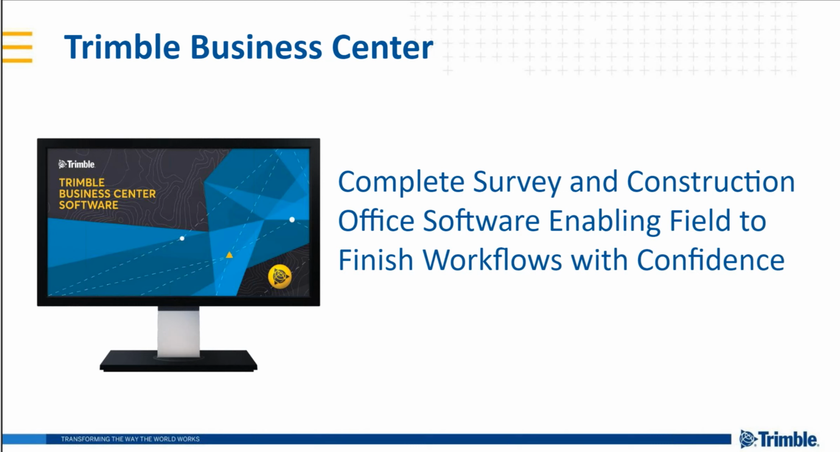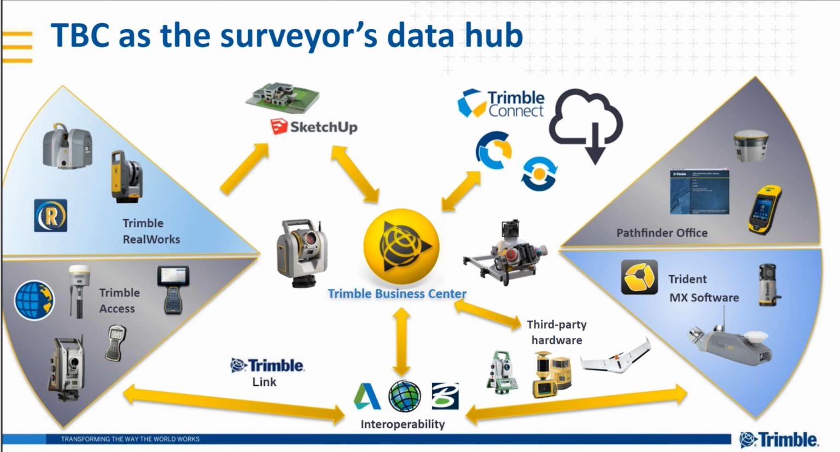So TBC, Trimble Business Center. We're positioning that as the complete survey and construction office software, enabling field to finish workflows with confidence. That's a nice little elevator pitch. What does that mean? This slide should provide clarity, or not.